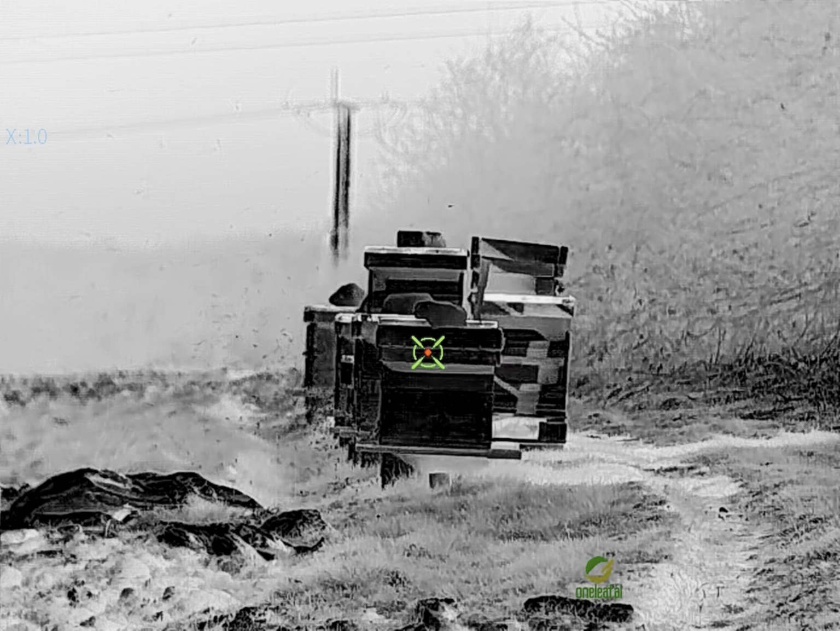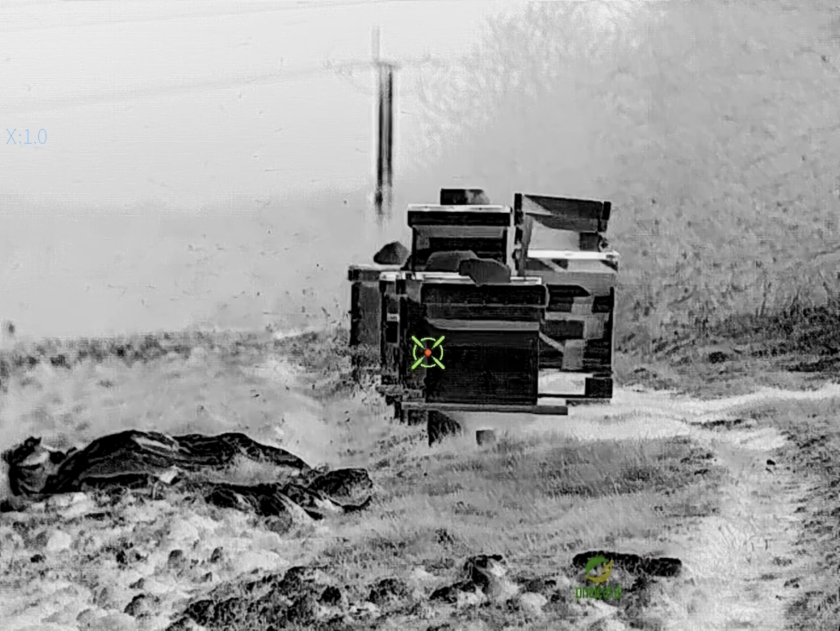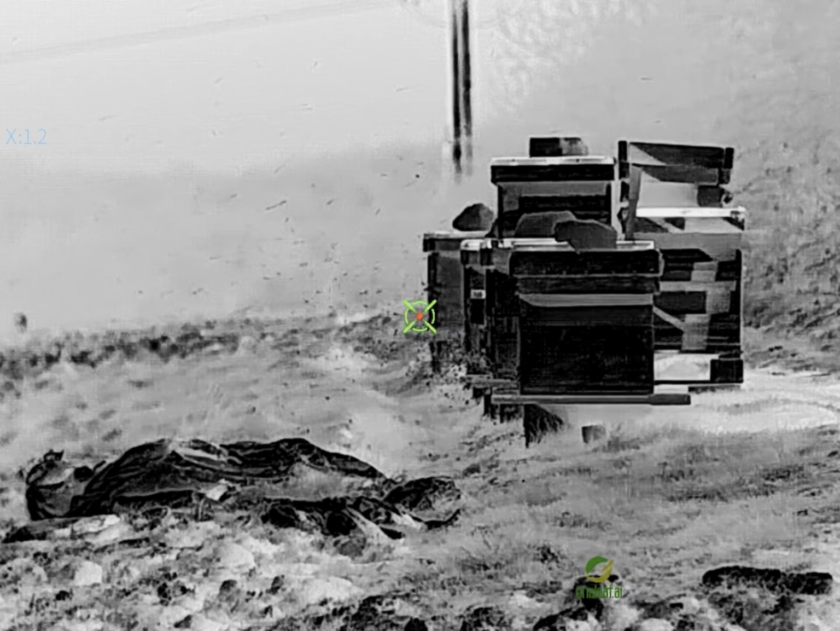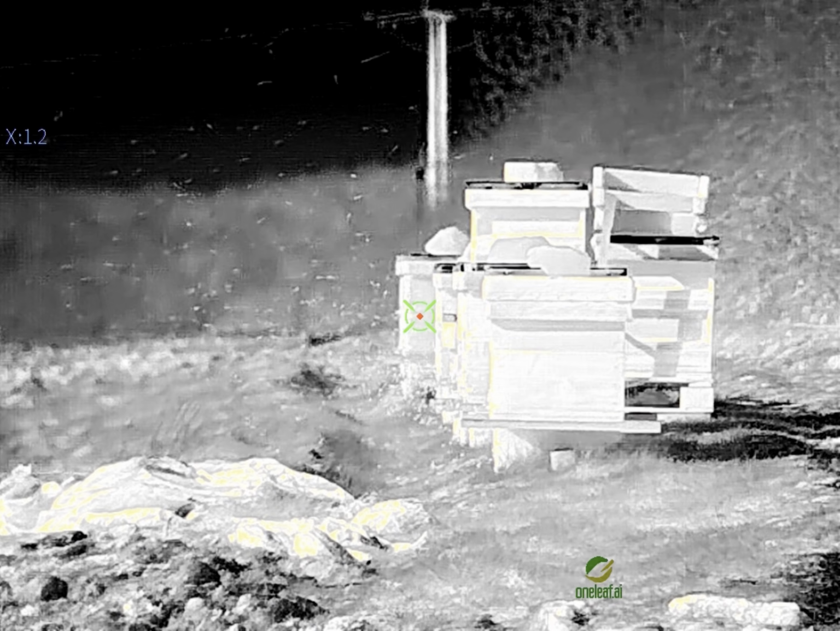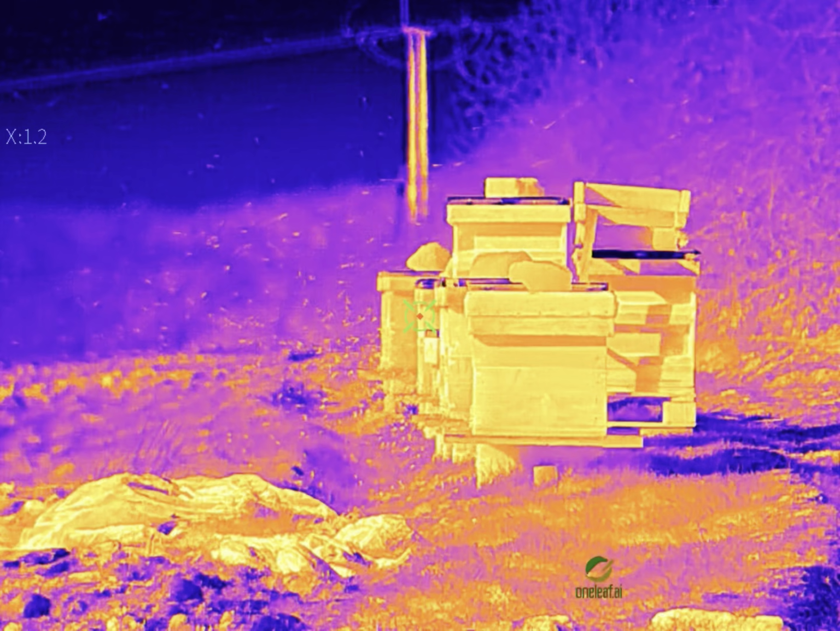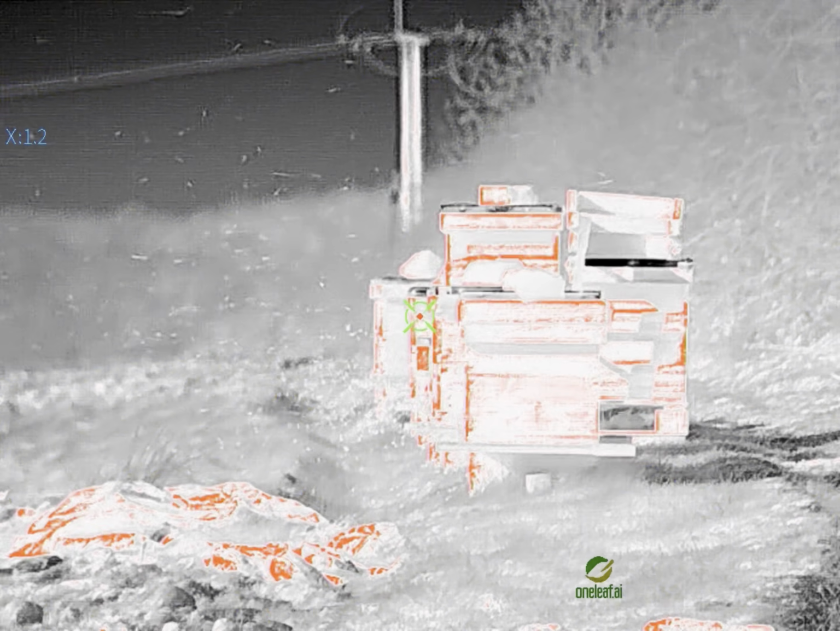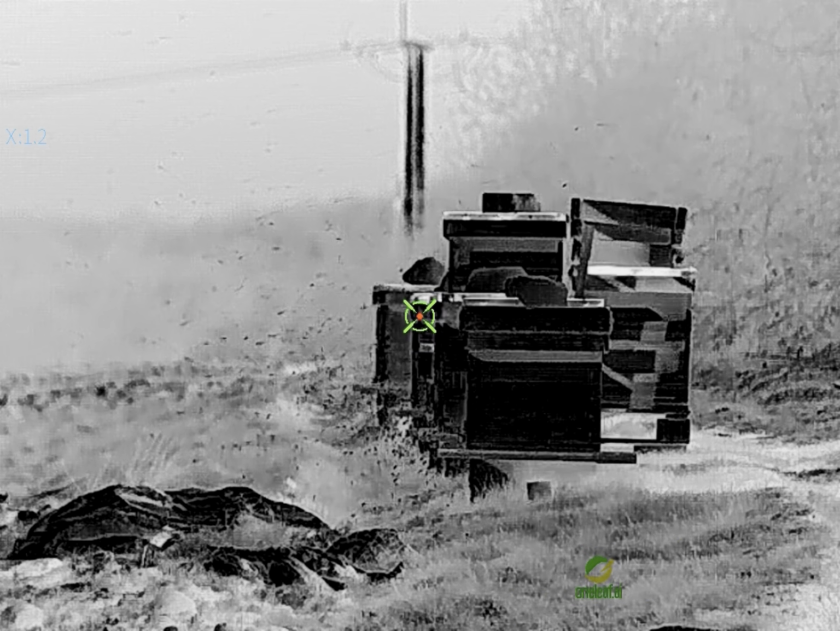Okay, we're just having a quick daytime look at our beehives, and they look very busy. So yes, this is daytime. 60mm as before.